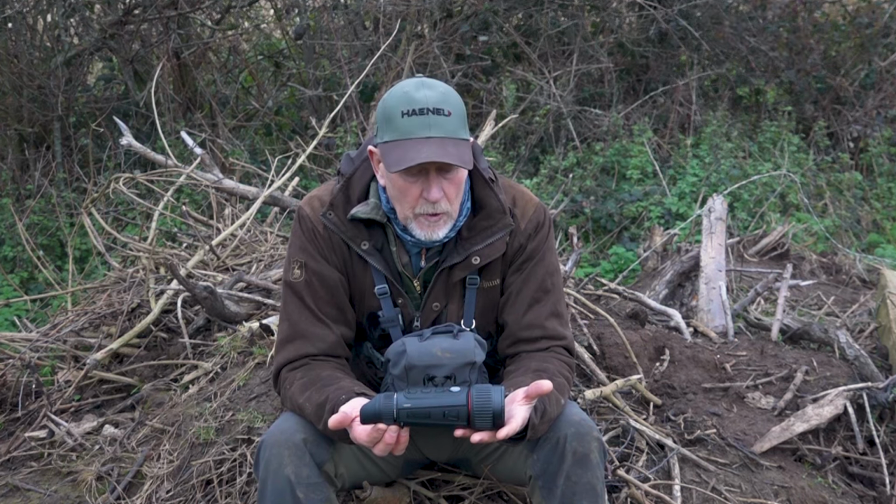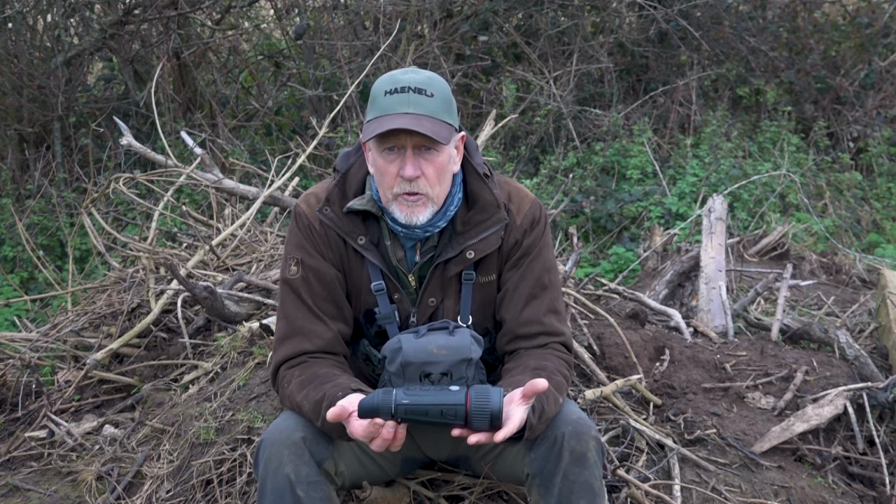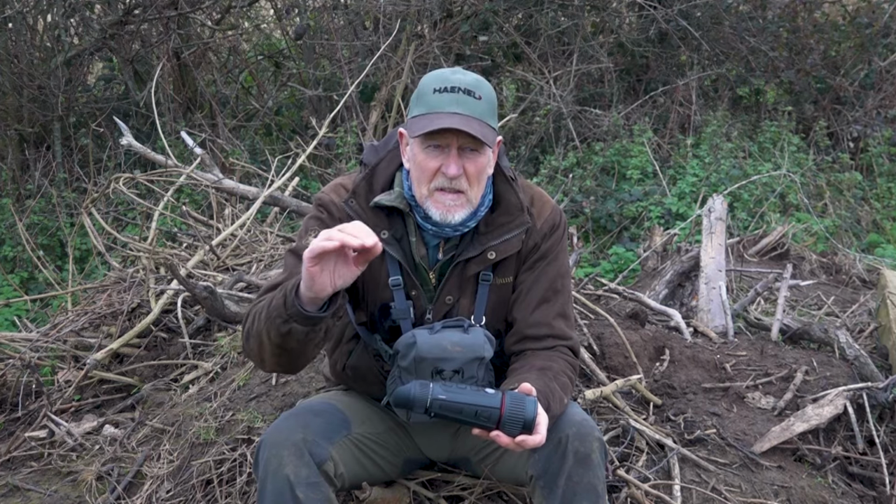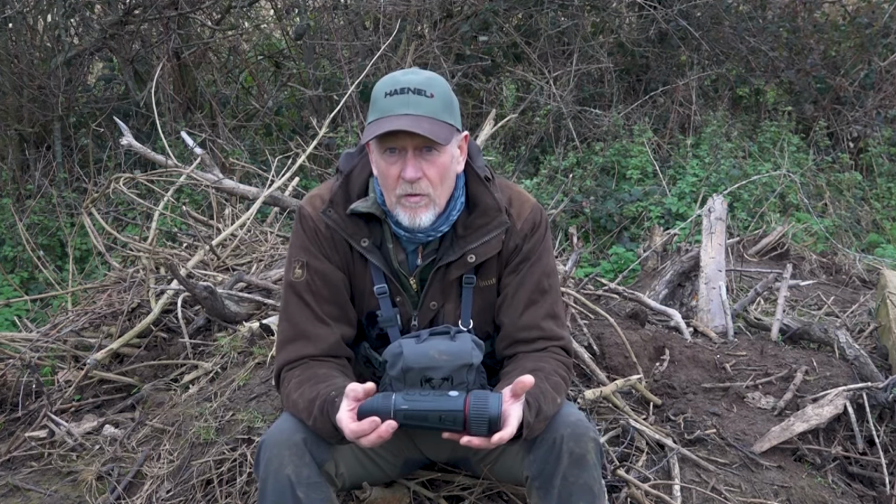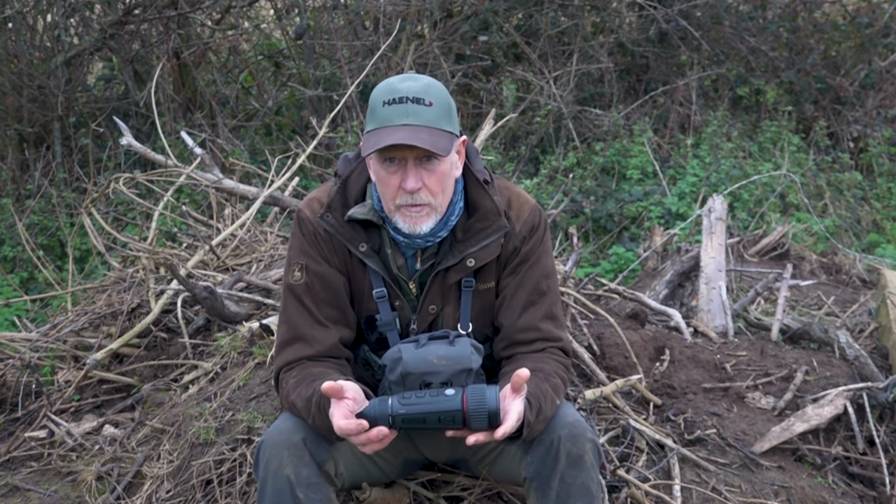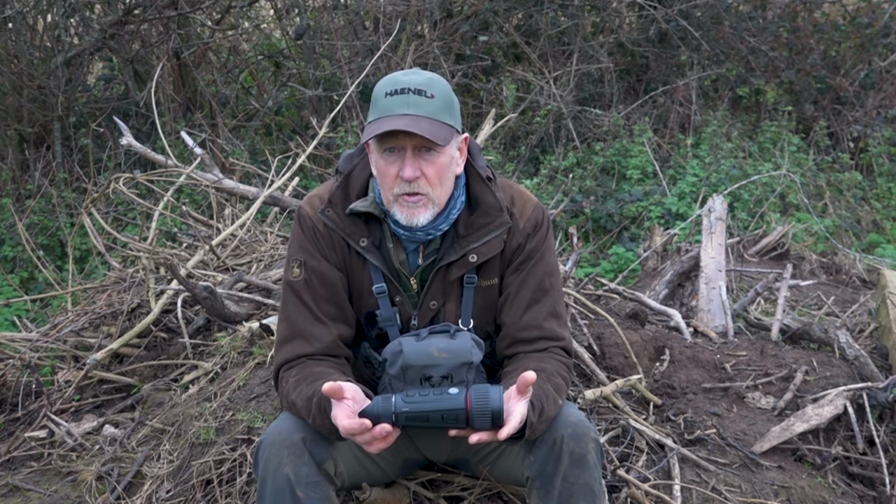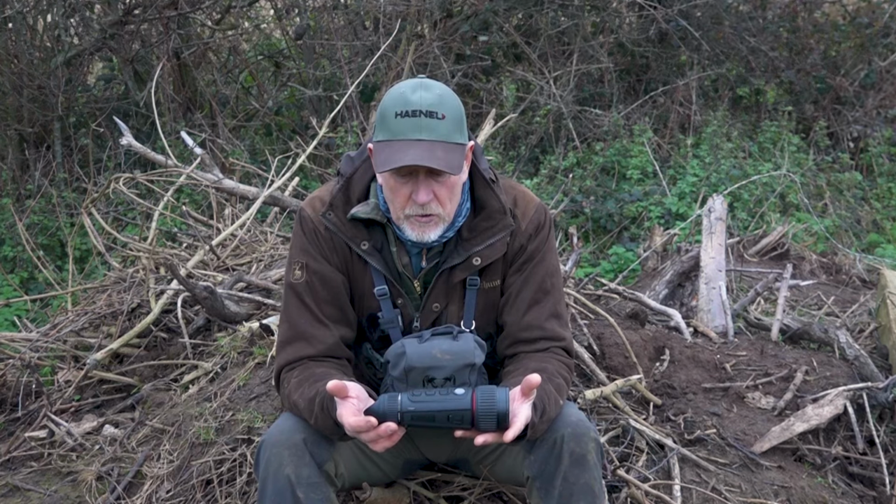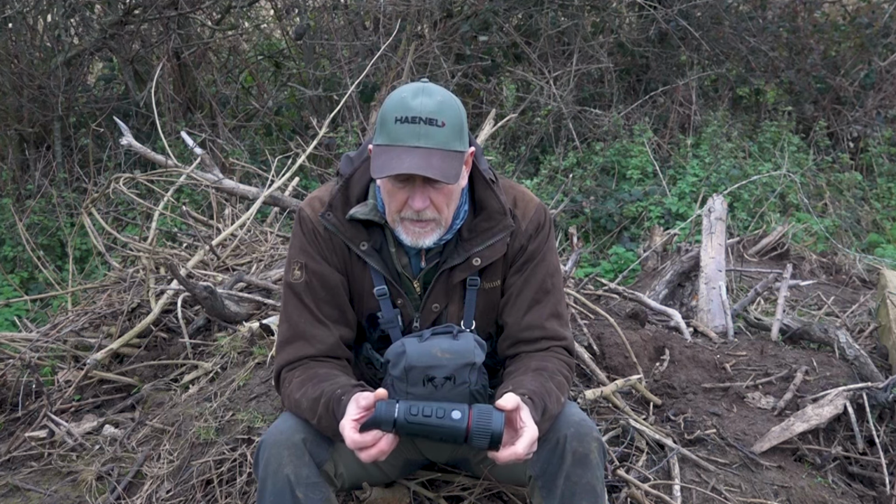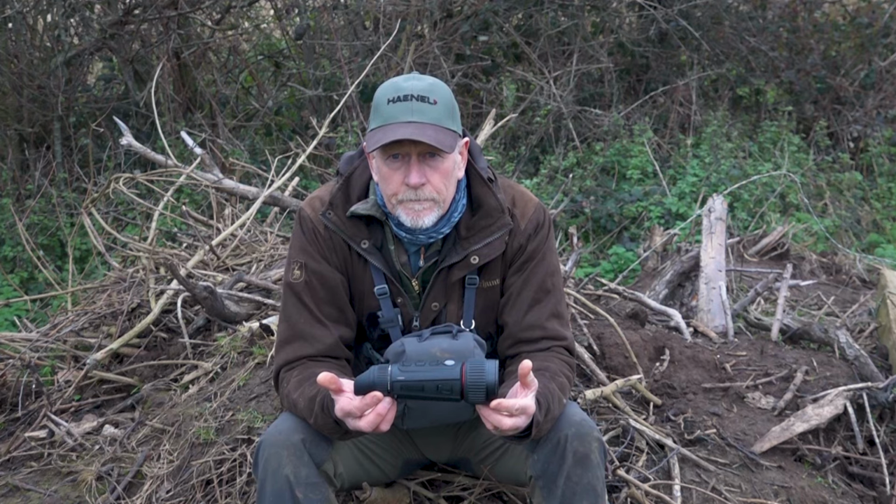Extremely good unit. I've been using this now for about a week or so, so that's my first thoughts. The conditions have not been absolutely fantastic because we've had that mizzly, warm, moist atmosphere, which is not the ideal conditions for real sharpness on a thermal. But you'll see through the images, it cuts through that quite well, brilliantly actually. So even in conditions that are not ideal, it functions extremely well. So yeah, Nocpix Vista H50R. Good kit.